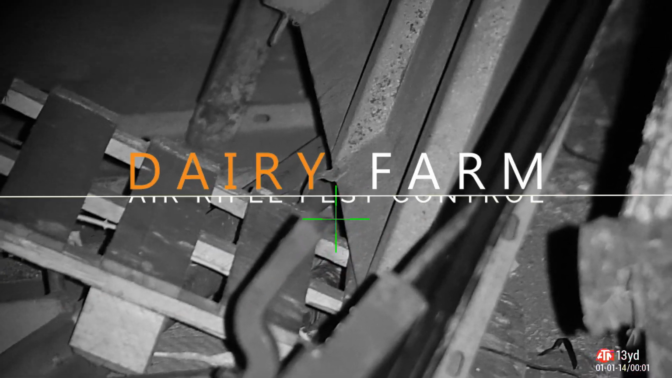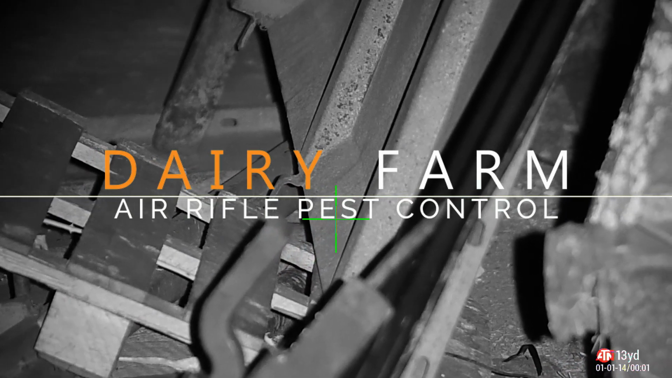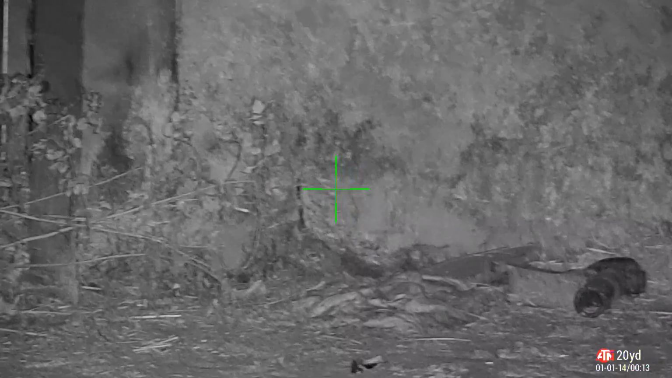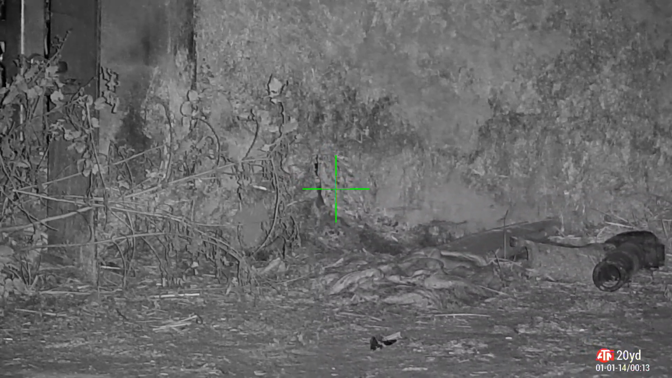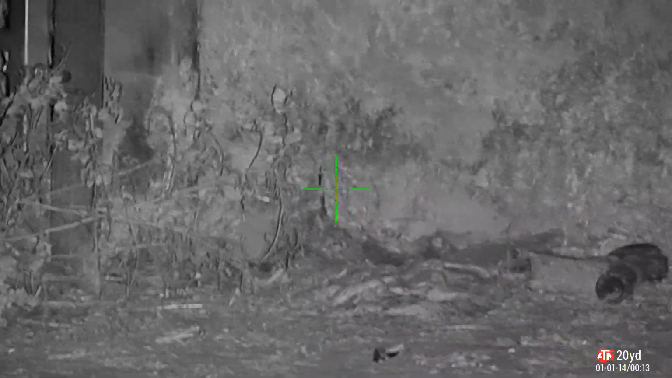You hear the tractor in the background. The farmer's just been out to wind all his silage back in for the cattle. It's upset Mr. Ratty there too. Everything settles down. I thought I'd missed him, but the blood dripping out the wall, I know I got him.